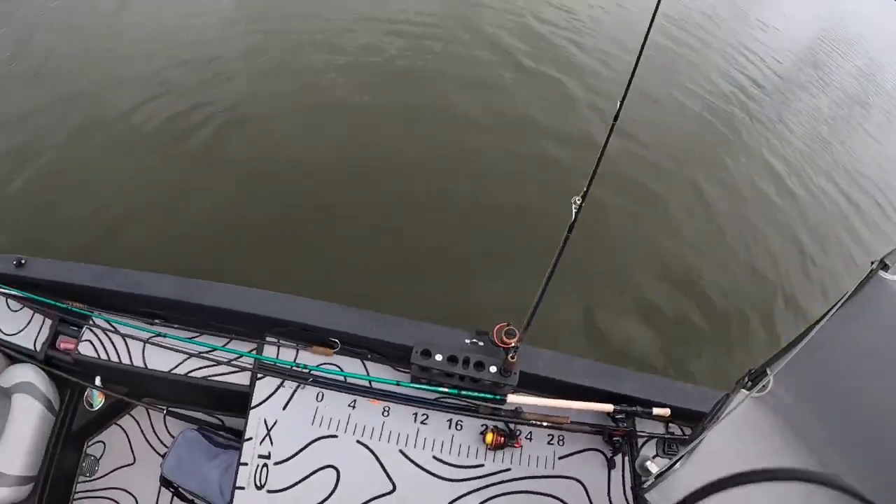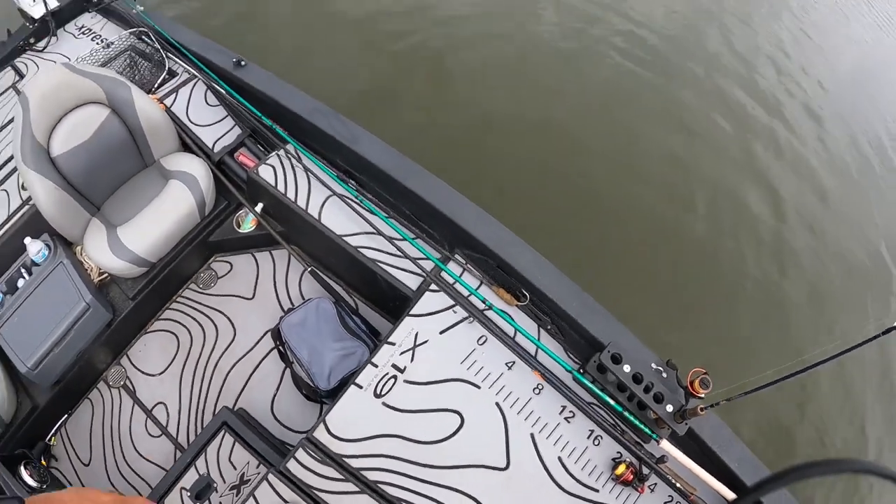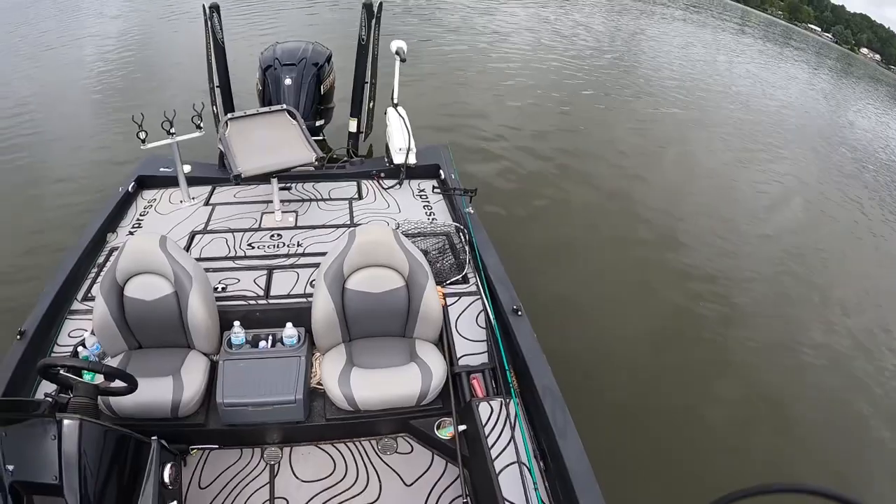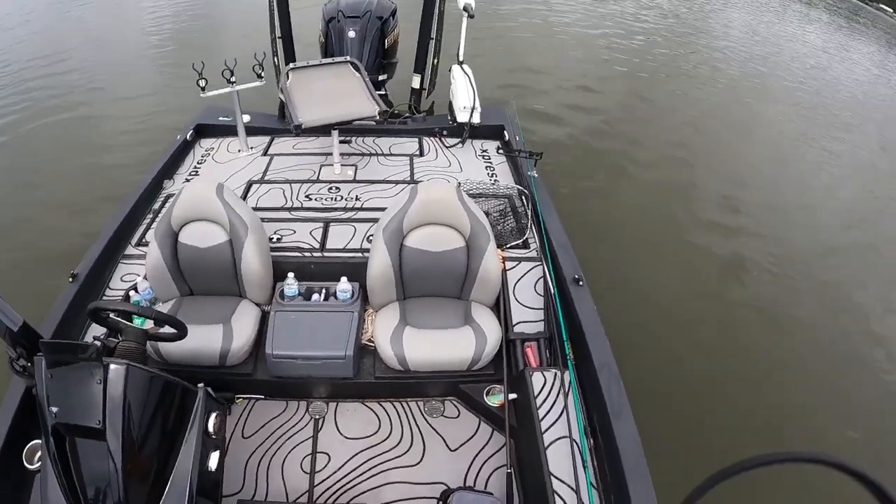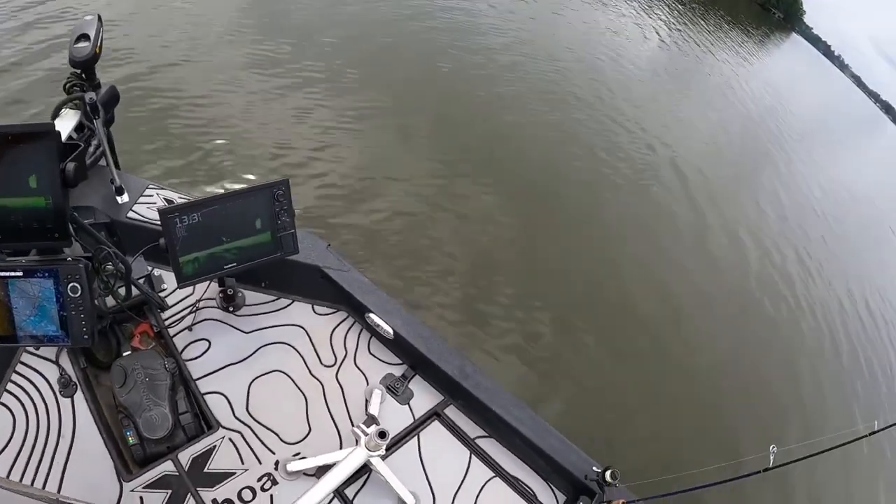That's basically the breakdown of the boat. This is an X19 Express boat. Bought it at Andalusia Marine. If you're looking for one, they'll take care of you. They do a real good job on everything they've ever done for me.